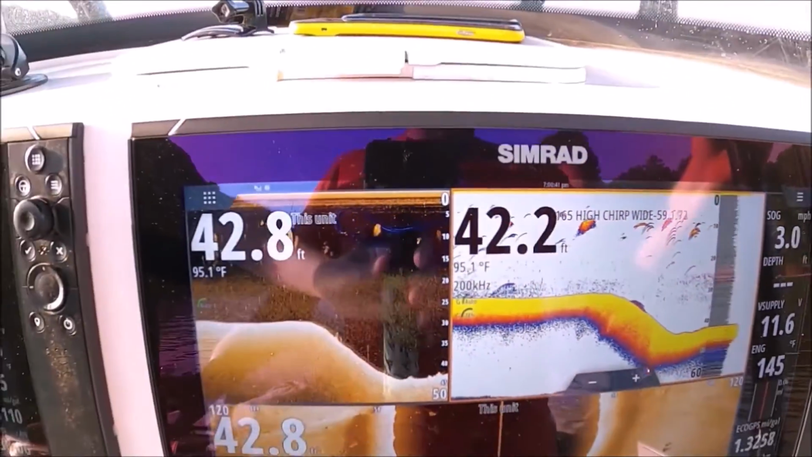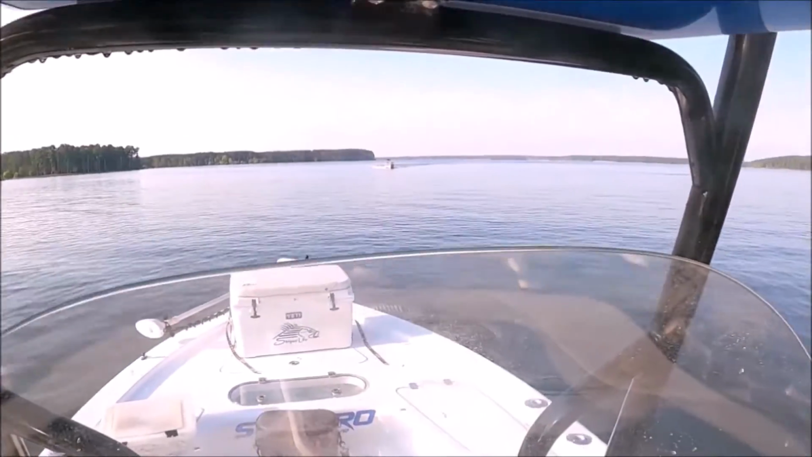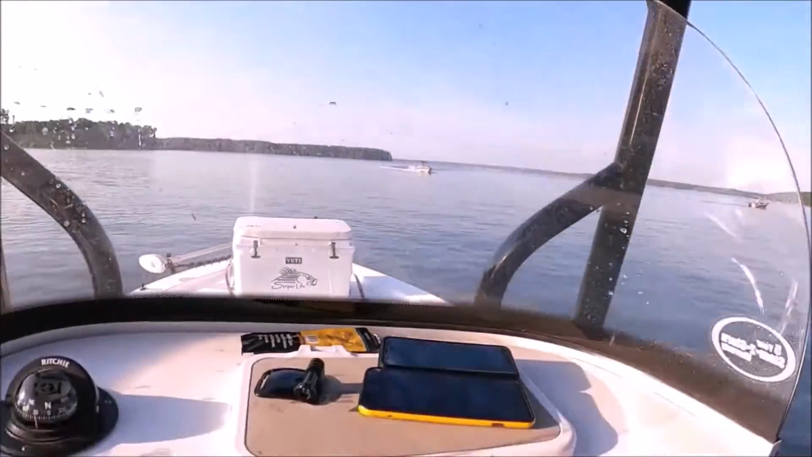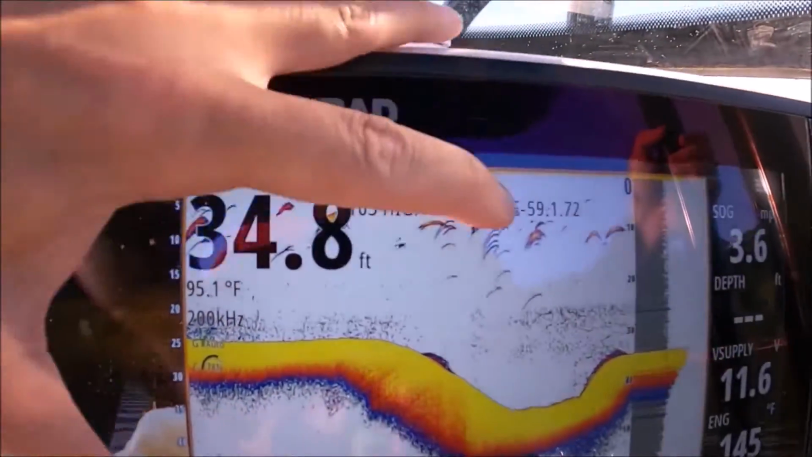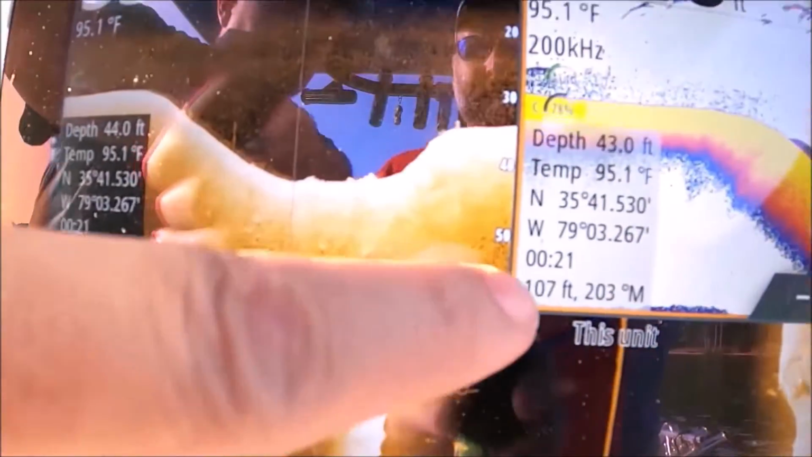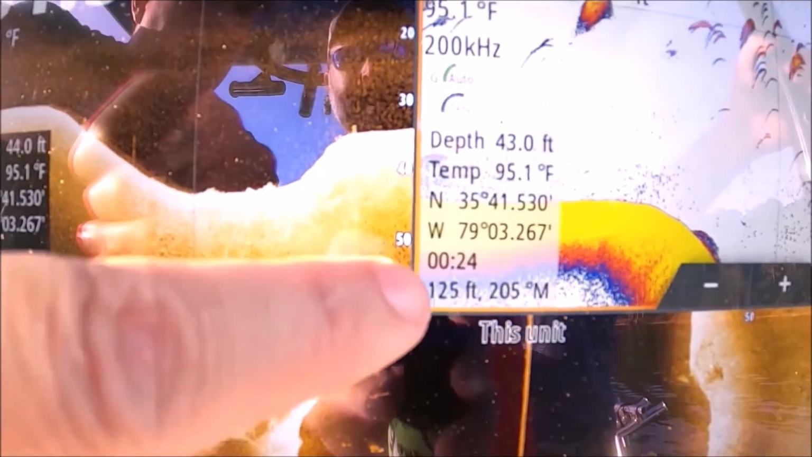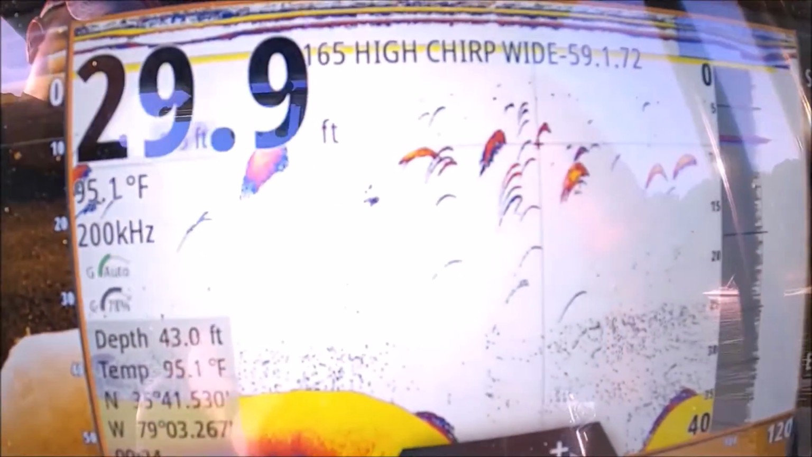The quickest way and easiest way to find out exactly where those fish are, look at this, the boat coming in between both of us. The easiest way to find those fish is touch the screen. You just touch the screen here on those marks. That fish is 107, that mark is 112, 117, see it's getting further and further away from us. But now we know where that mark was.